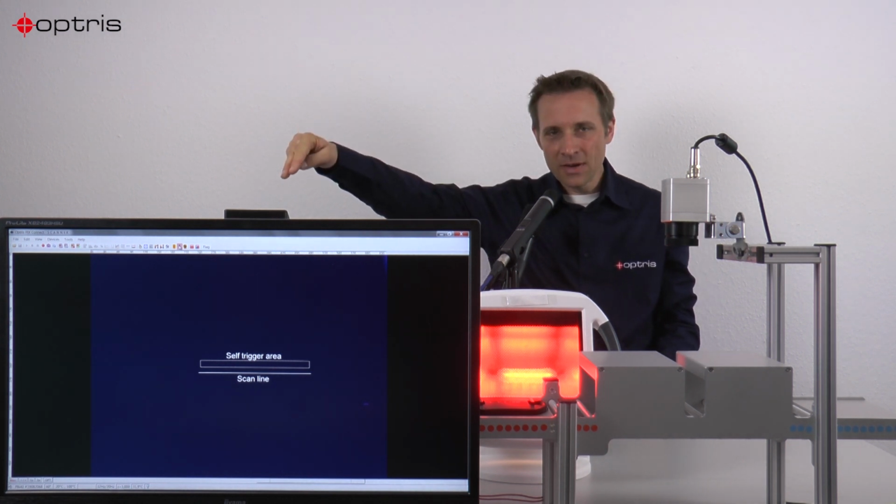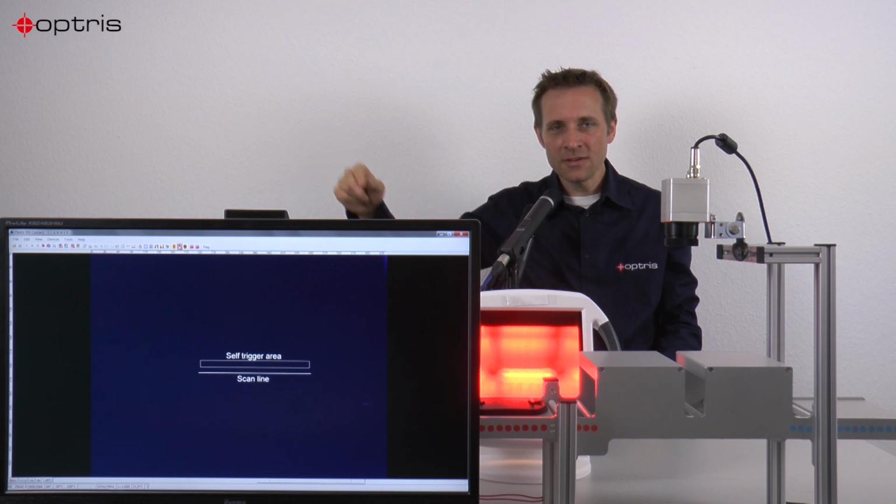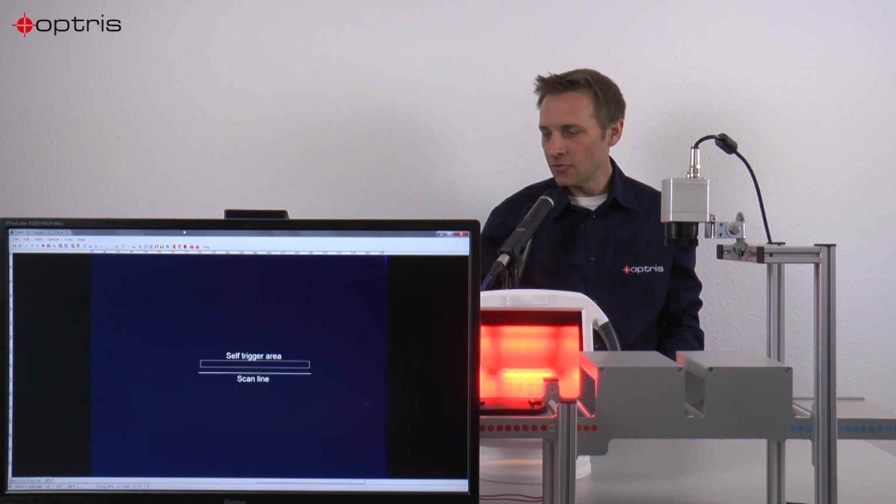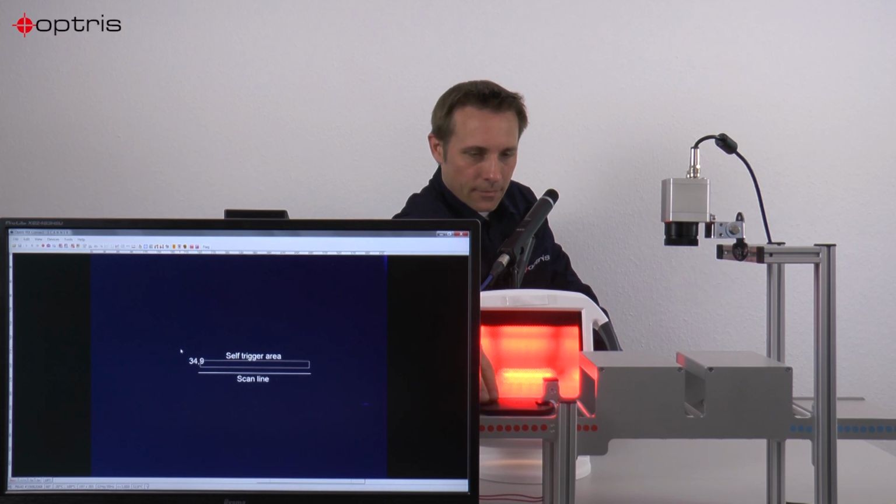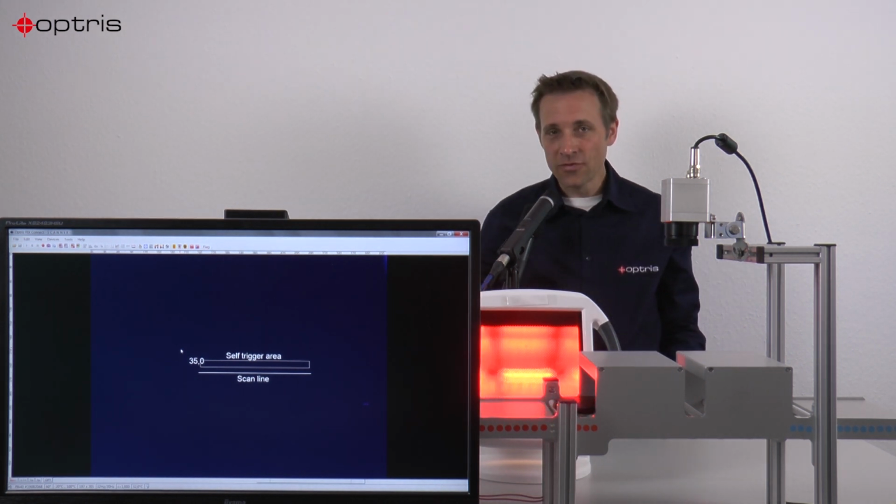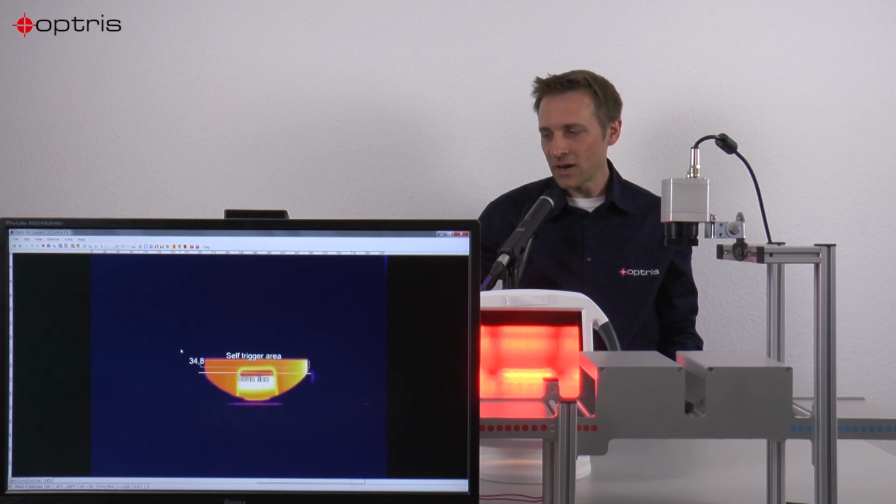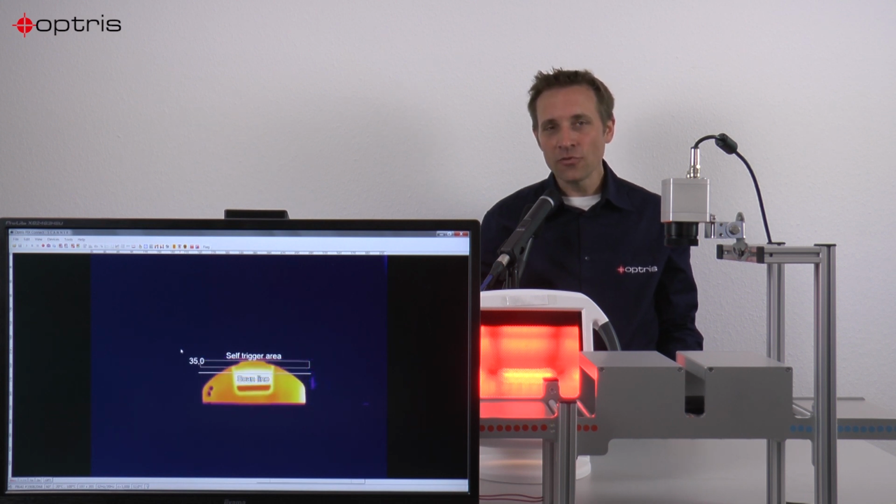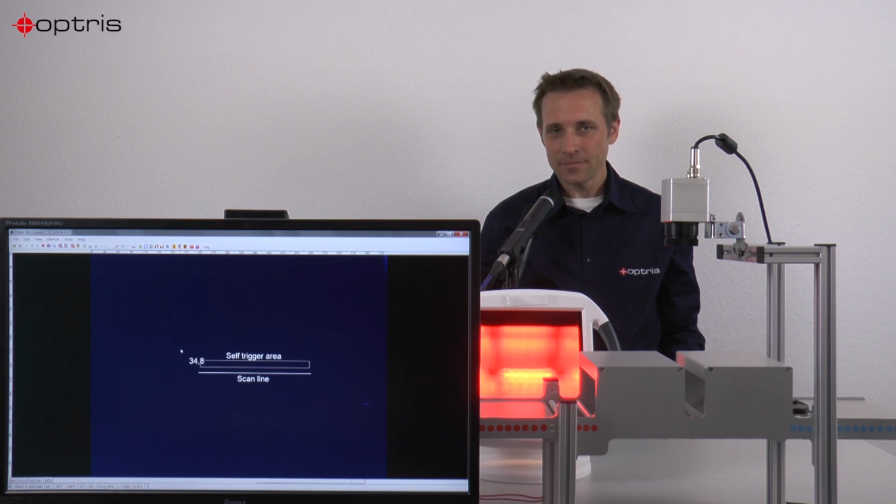So in the software PIX Connect, you have the possibility to use the so-called line scan mode. With the line scan mode, you can create a trigger area and a scan line. So if the plastic part moves from the heating area to the cooling section, it will pass the trigger area, and after passing the trigger area, our software will start to scan line by line the object.